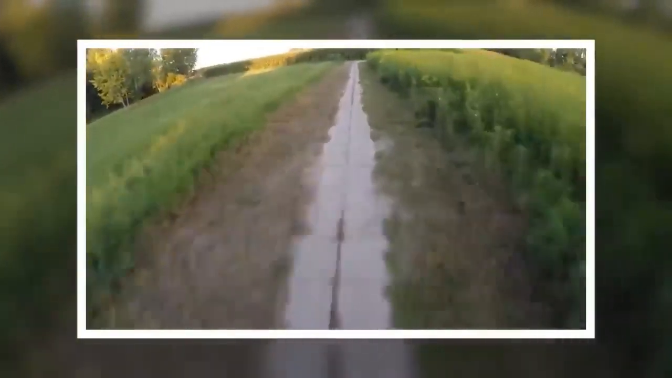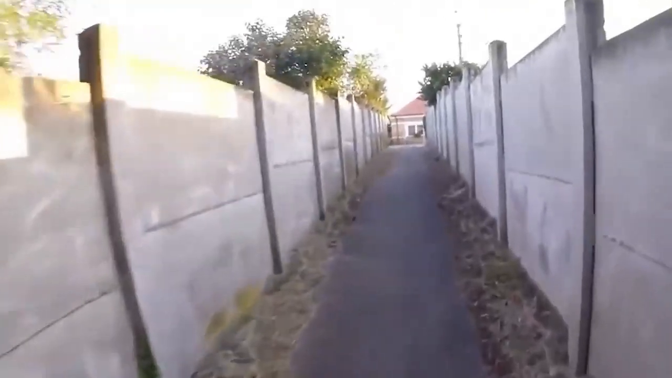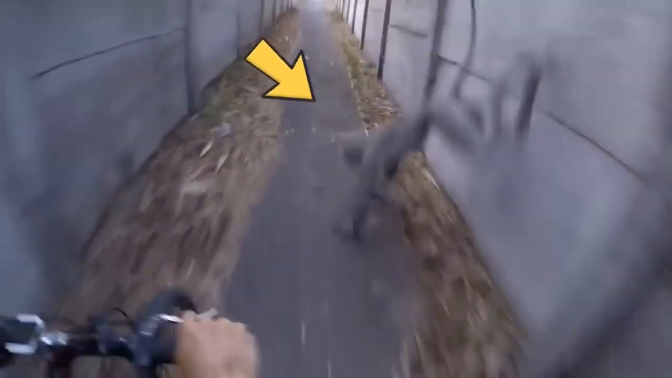Riding through the peaceful forest, a lone biker suddenly comes across a strange and mysterious creature. As a cyclist gets closer to a narrow trail surrounded by tall walls, a weird and otherworldly being jumps down from the wall and almost crashes into the biker. Surprised, the cyclist stops to look for the creature, but it has disappeared without a trace. Because of its strange look and incredible speed, it's hard to figure out exactly what this creature could be.